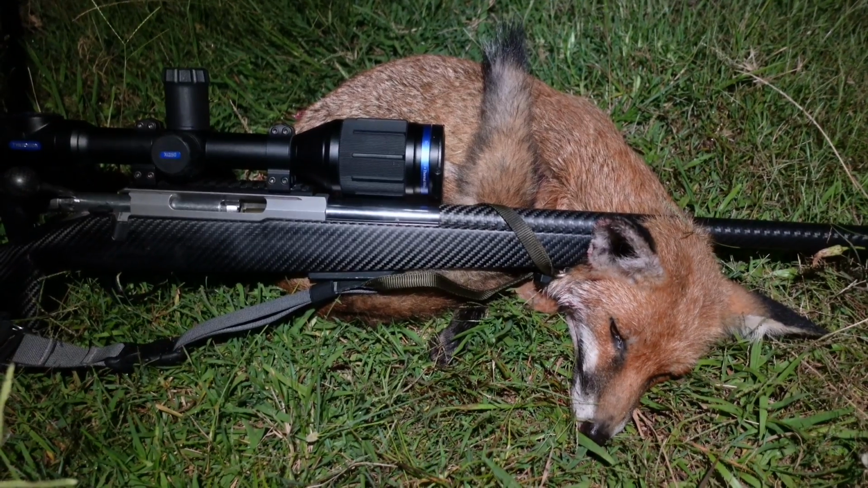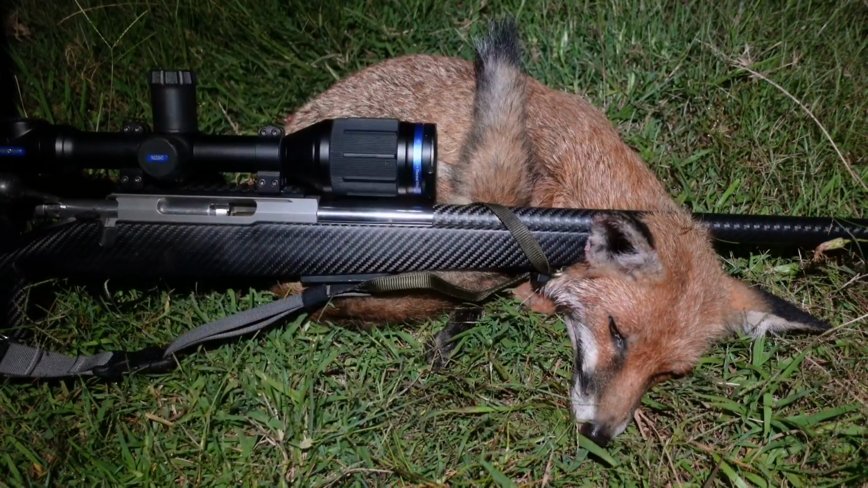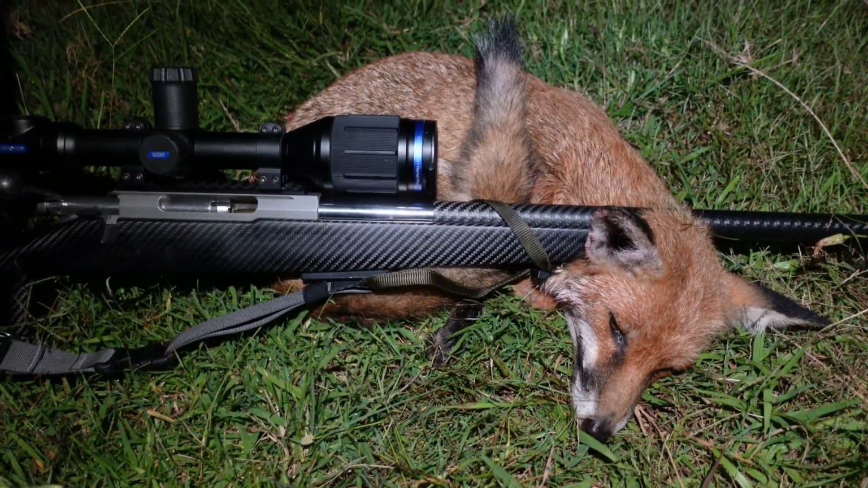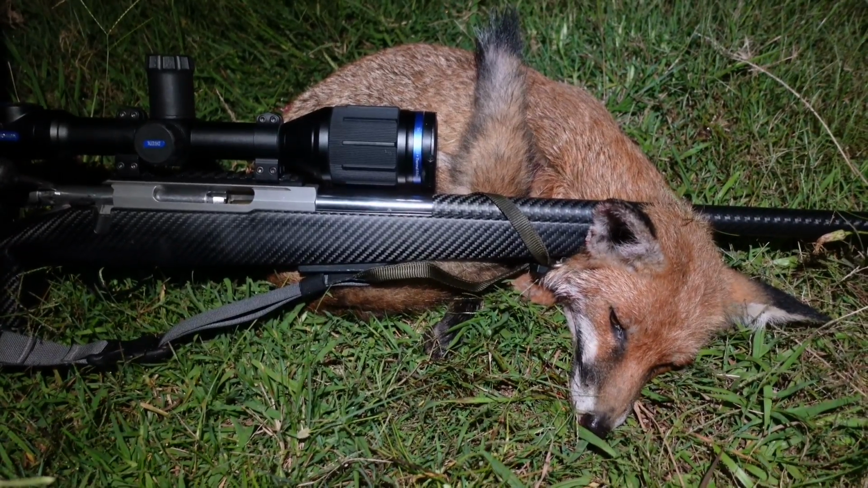That was a little bit of a weird one. I'm only about 250 metres from where I just had the OUTBACK going, and looked across the flat and saw this fox, what I thought was a fox, about 300 metres away. So I got the ghost runner predator call out and gave it a couple of squawks, and she sort of moseyed over, wasn't in a hurry, but come over she did, and yeah, shot her at probably about, I don't know, 80 to 100 metres at a guess.